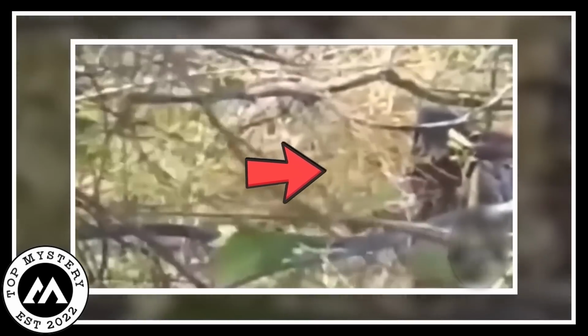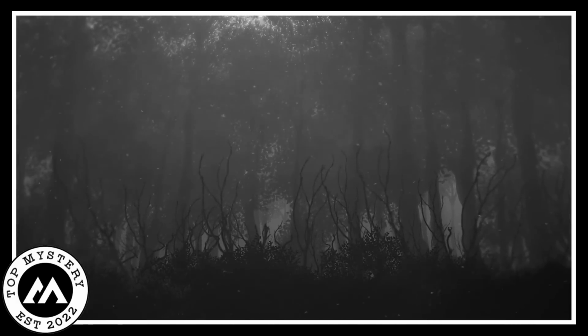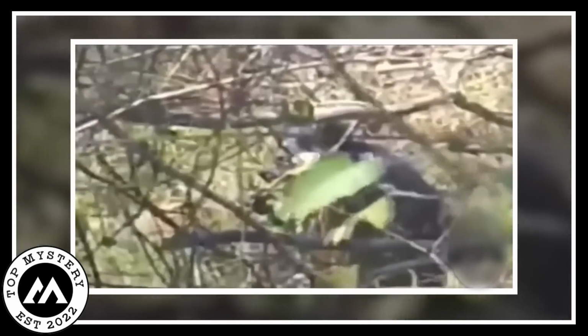People watching the video wonder if it's a creature of the night or just a trick of the darkness. The big, mysterious shape moves mysteriously, adding to the creepy feeling. It makes you question what secrets might be in the dark forest and if there are other strange creatures lurking there. The video gets you thinking and gives you chills.